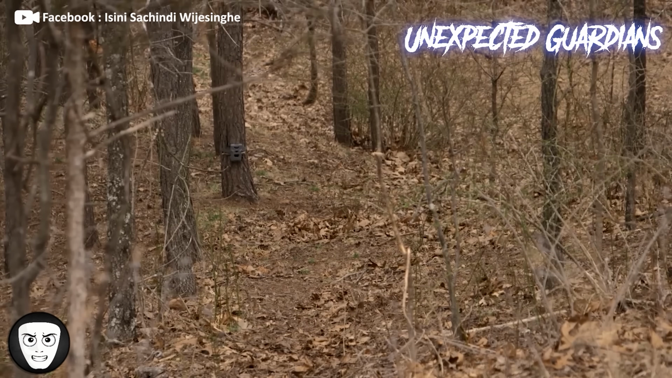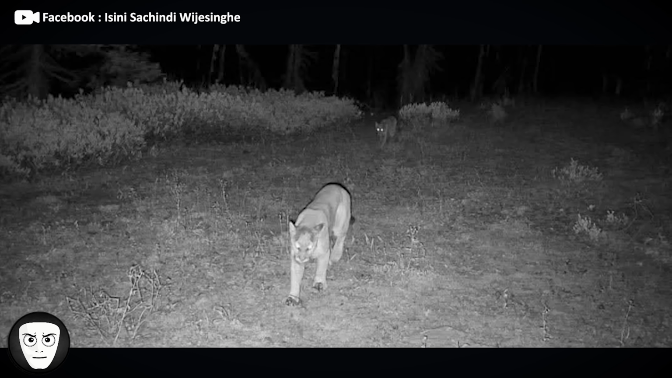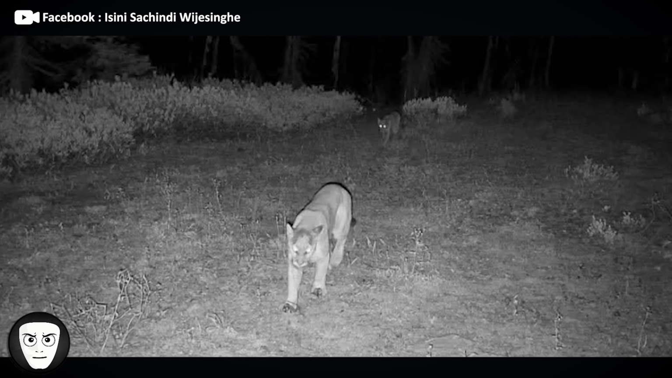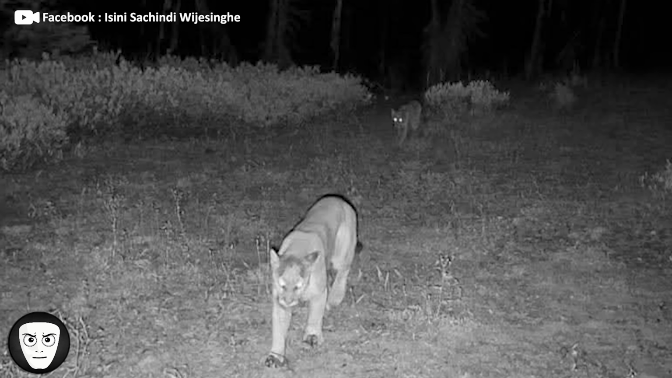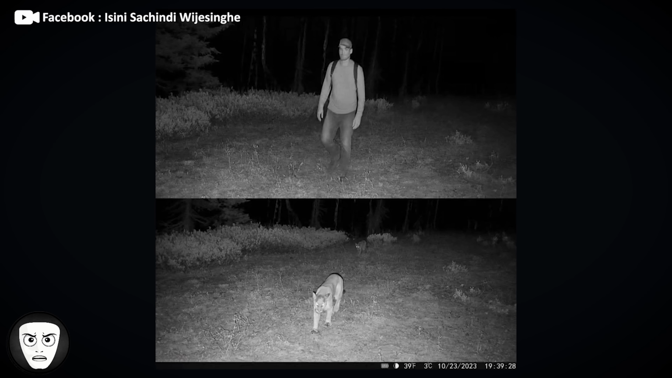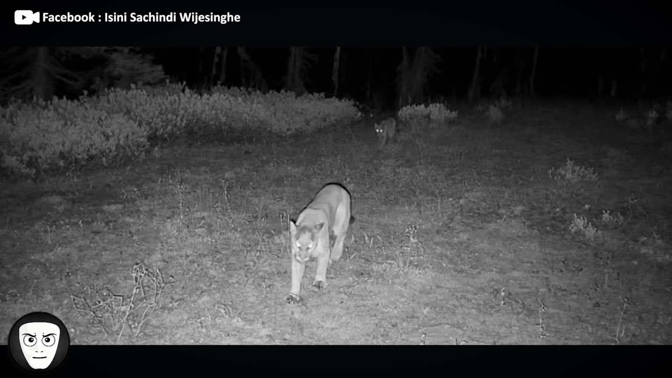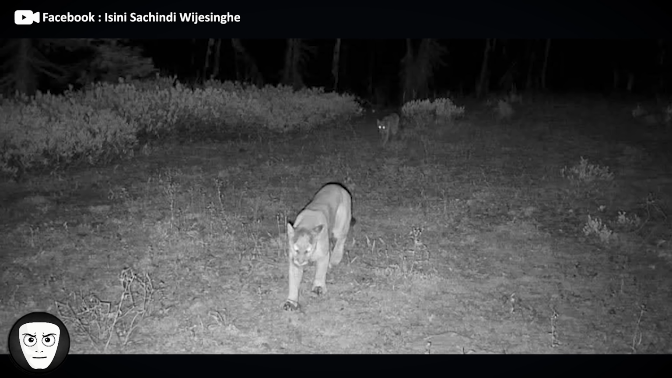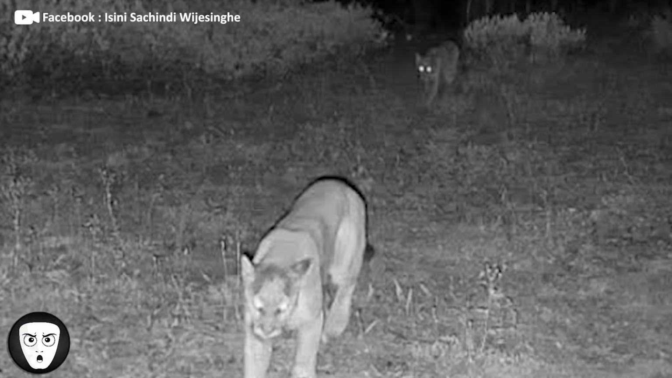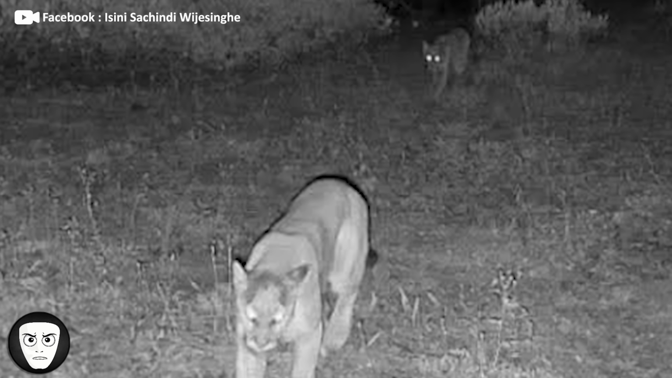A trail camera in Yosemite National Park captured 2 mountain lions following a lone camper along a remote trail. At first, it looked like the big cats were stalking him. Park rangers identified the camper and checked on him, fearing the worst. But when they arrived, the lions weren't acting like predators. Instead, they were calmly resting on a rocky ledge above the campsite, quietly watching from a distance.